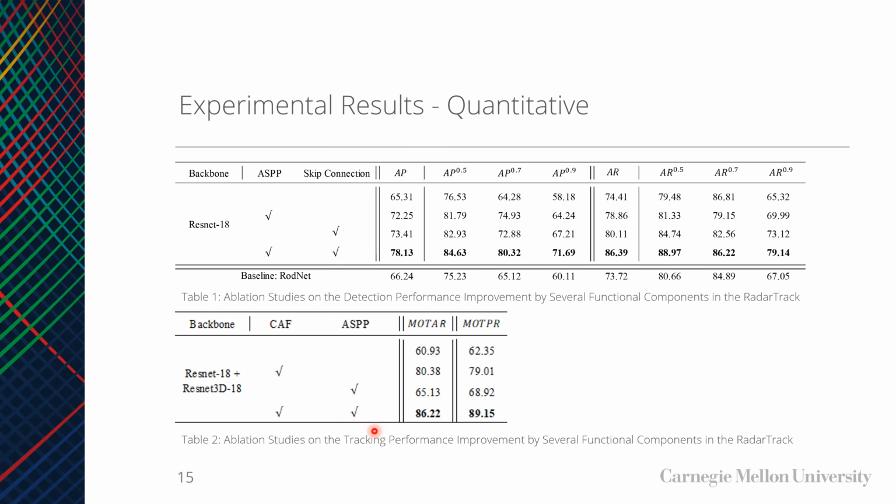We conduct an ablation study to evaluate both tracking and detection quantitative performance in our model. As shown in table 1, for detection results, our proposed model outperforms the baseline RODNet. Also, the proposed ASPP module and skip connection can improve our performance significantly. For tracking results, our proposed model can achieve high accuracy and precision, and it can be seen from table 2 that the CFA and ASPP modules can also improve our performance greatly. The ablation study on different backbones is still running and will be released in our final report.